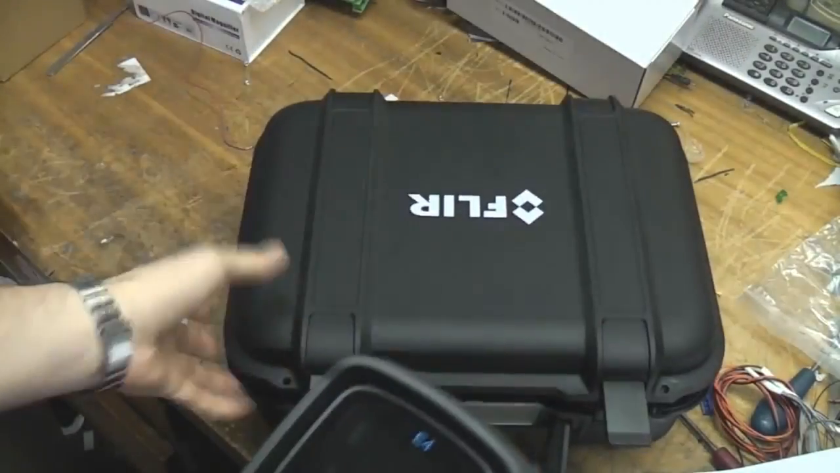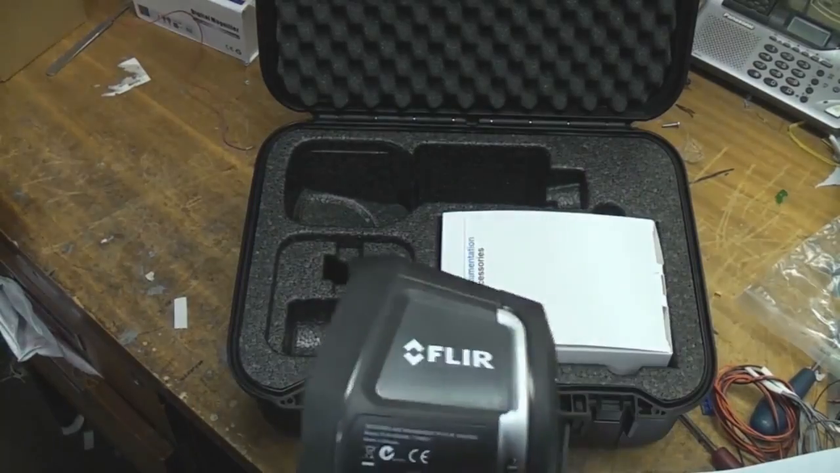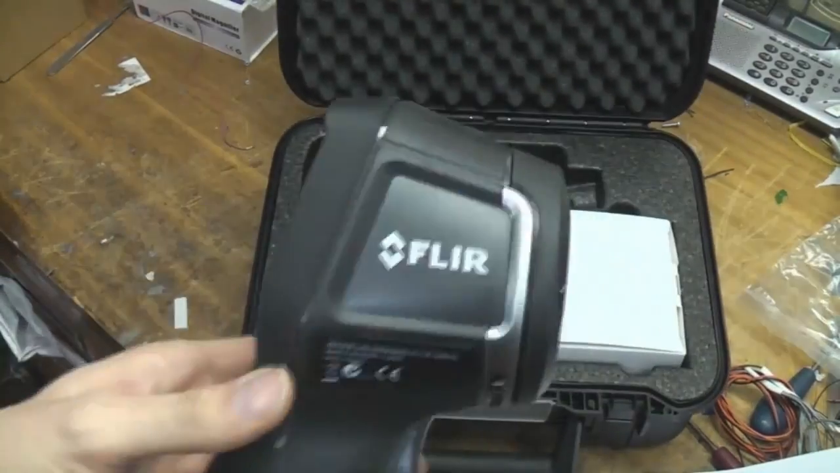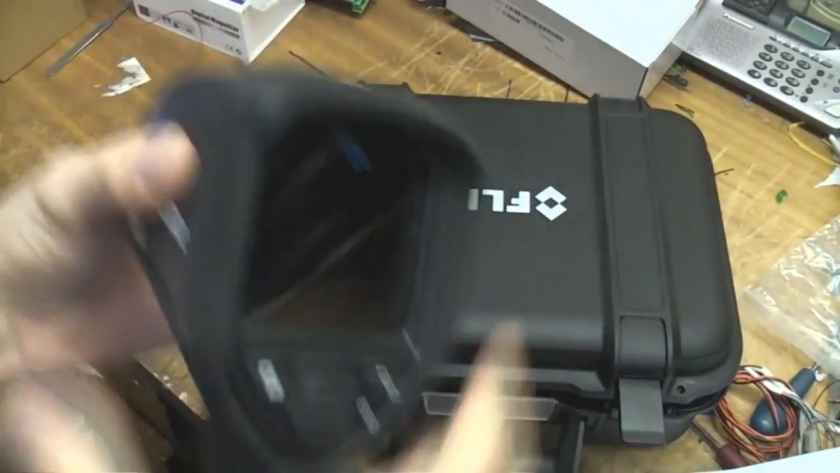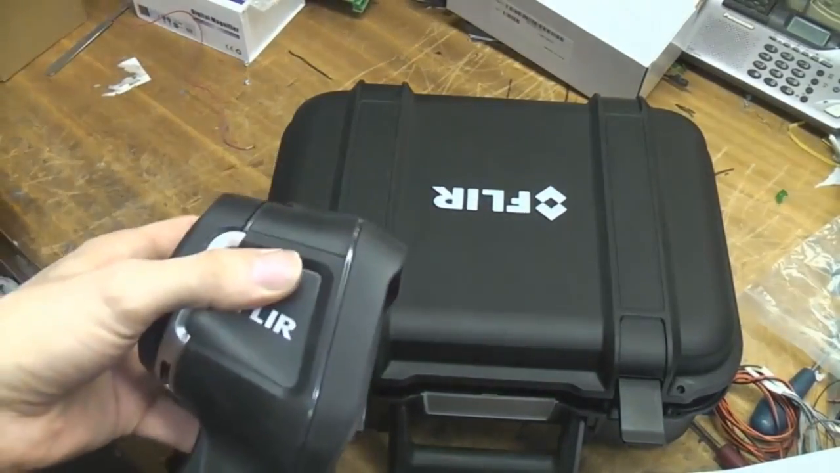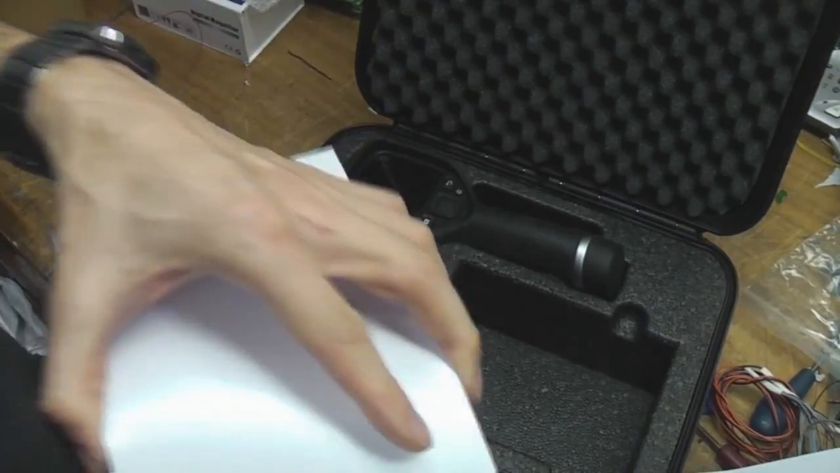It's okay, it protects it, but it's a lot of weight and space that just isn't really necessary for a product like this. Obviously they're higher end kit. You can expect to get something like this, but for a low-end device, I think they would have done better to spend the money on a really nice soft padded case, or maybe even a much smaller hard case, so that you can stick it in your tool bag with your other stuff, have it protected, but without having to lug all this bulk around with you. And apart from the camera, there's this box of accessories. There's nothing particularly exciting in here.